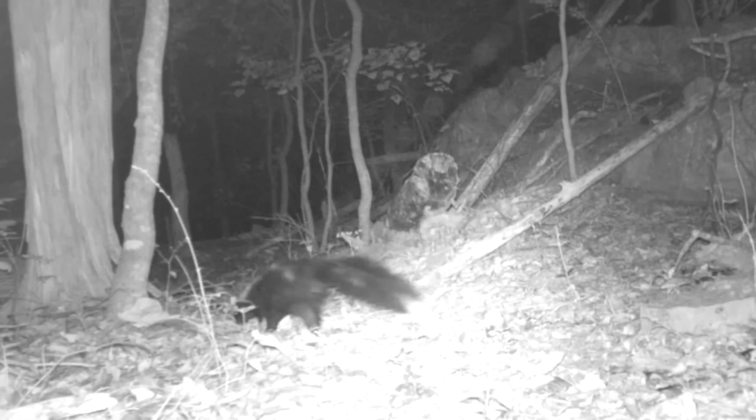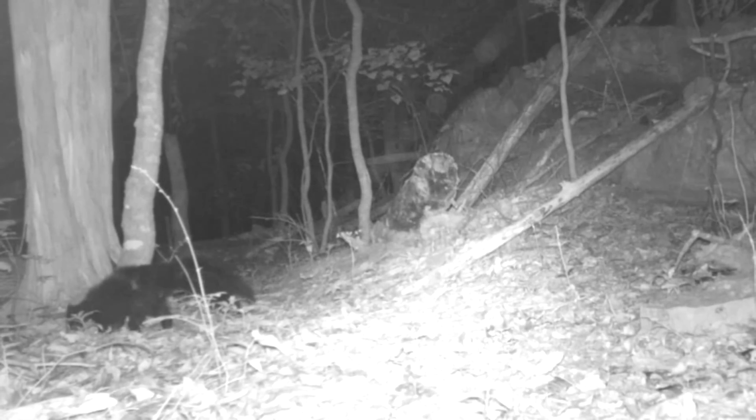And there he is again. Of course, that don't look like Flat Top. That looks like Wishbone. There he is on the ridge top.